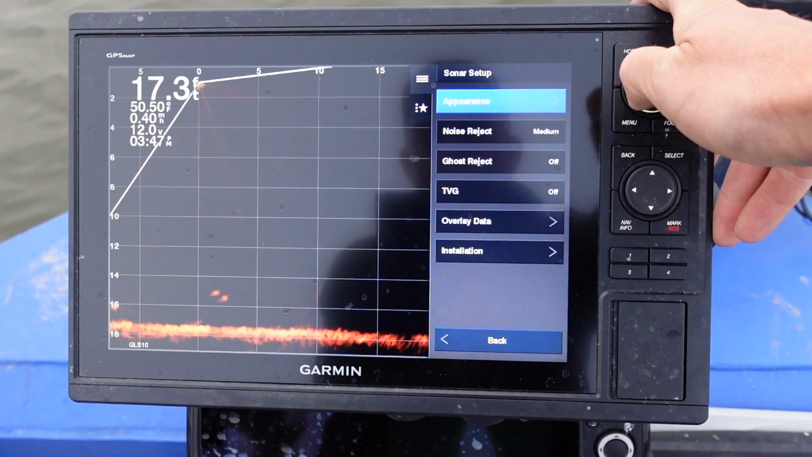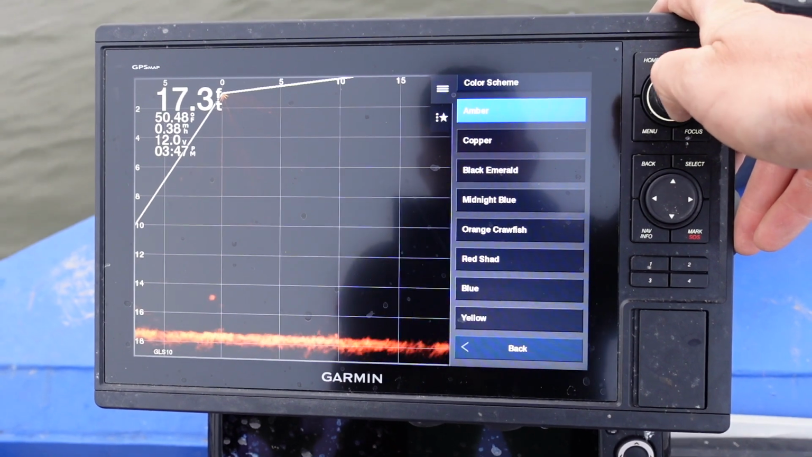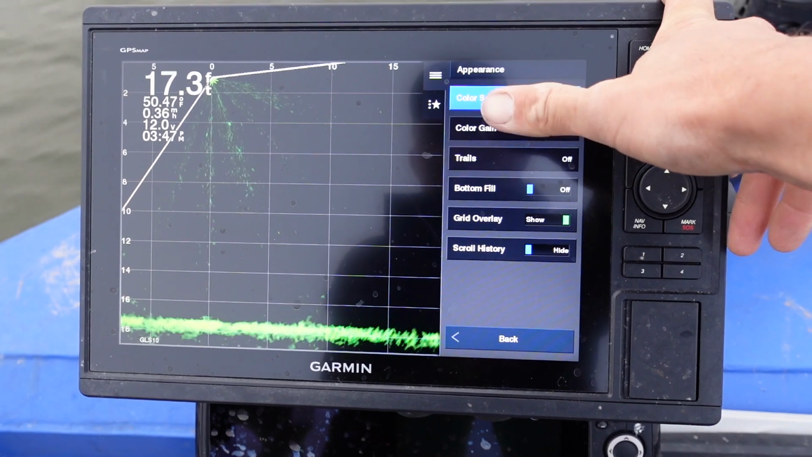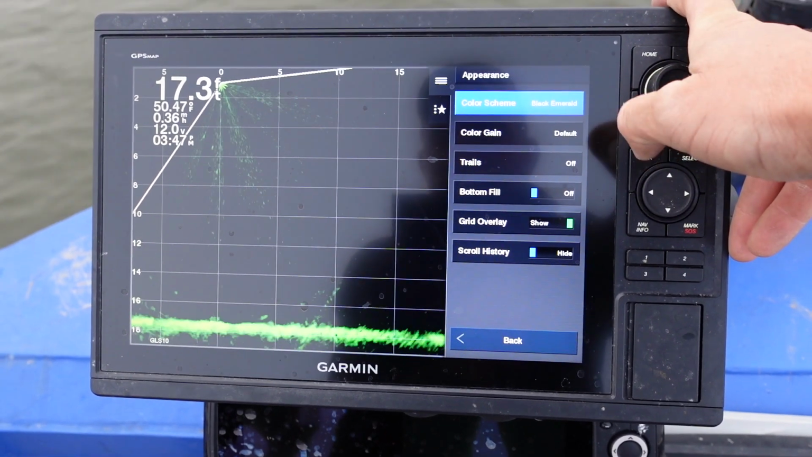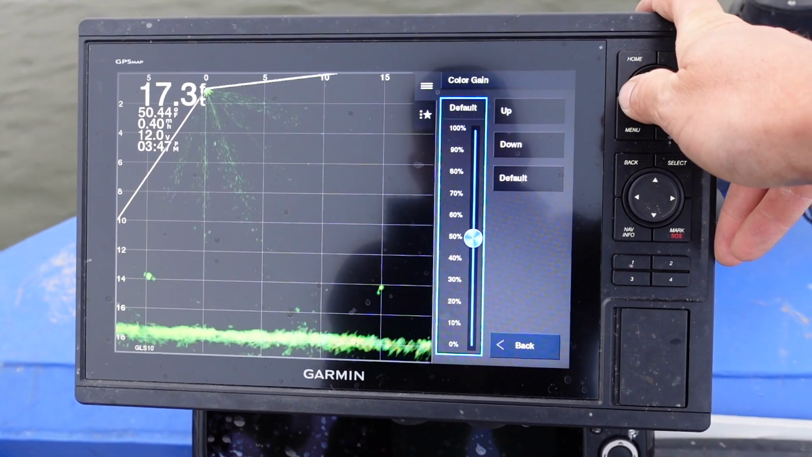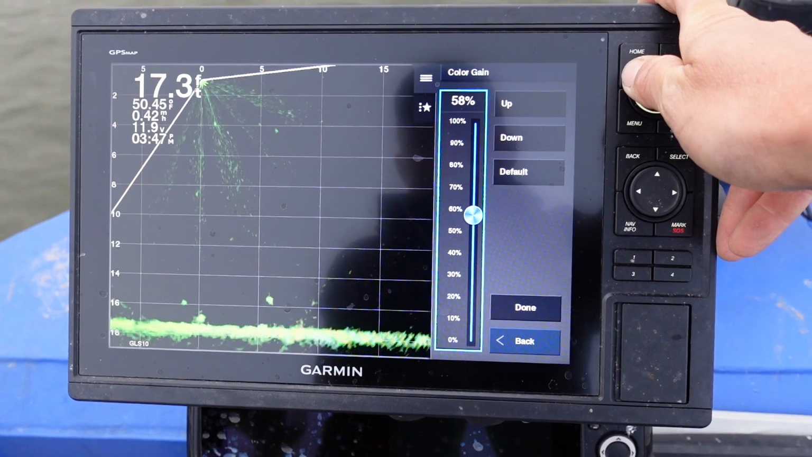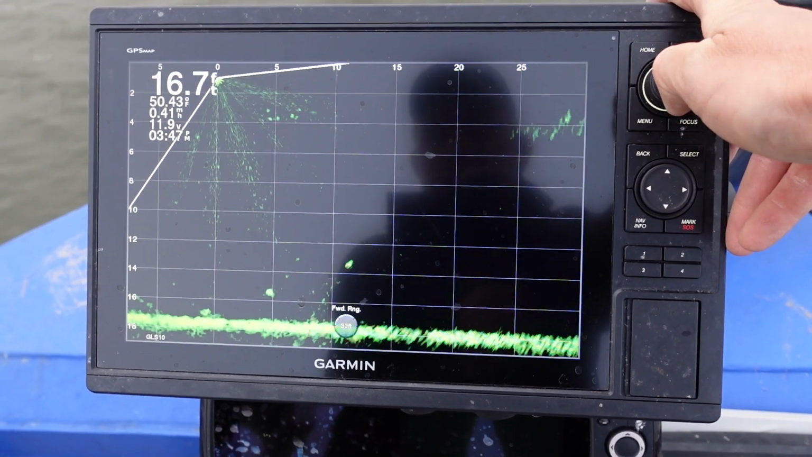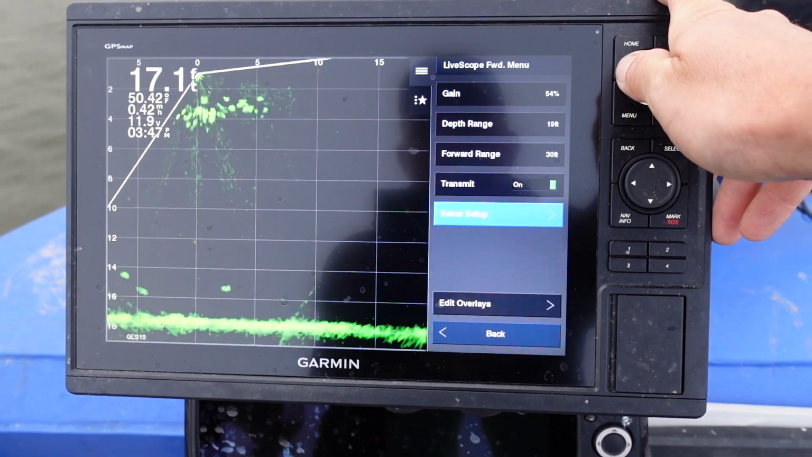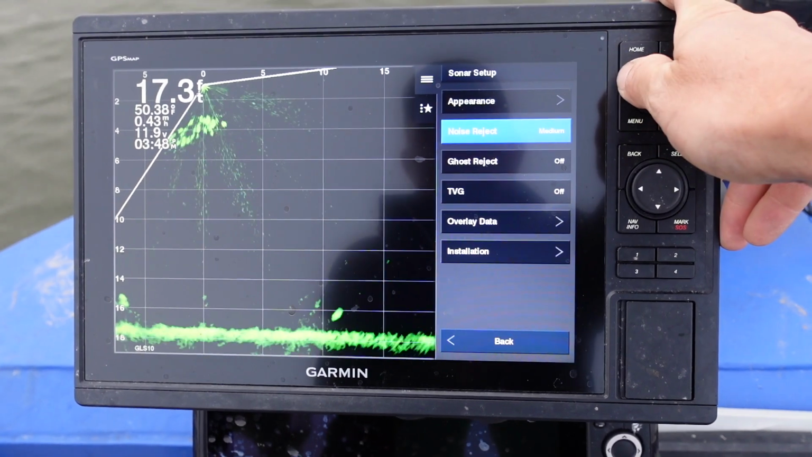Okay, sonar setup. Let's go to the appearance here. The color scheme: I prefer this black emerald color. I find it shows up about the best in the sunlight. It's kind of a green color. We're going to go down to color gain. Once again, I like to keep that about 50, 58, 56. This will change with daylight. That's something you're going to be able to change throughout the day. Okay, so that's appearance.